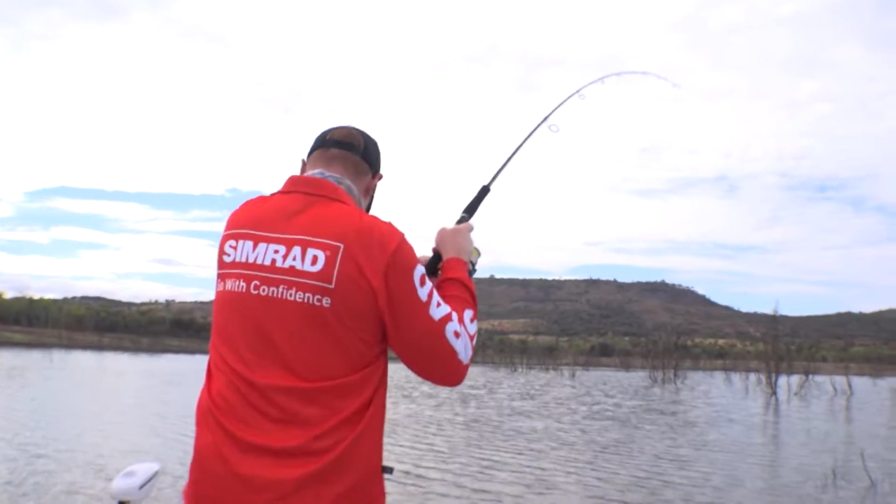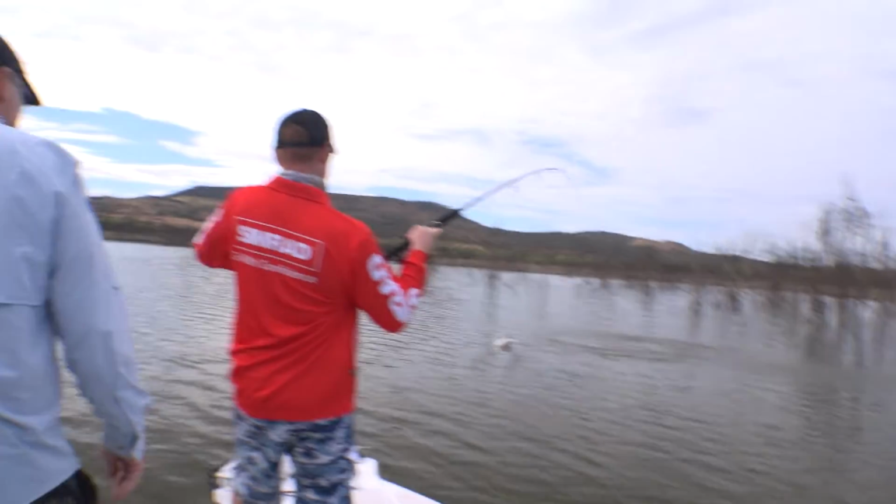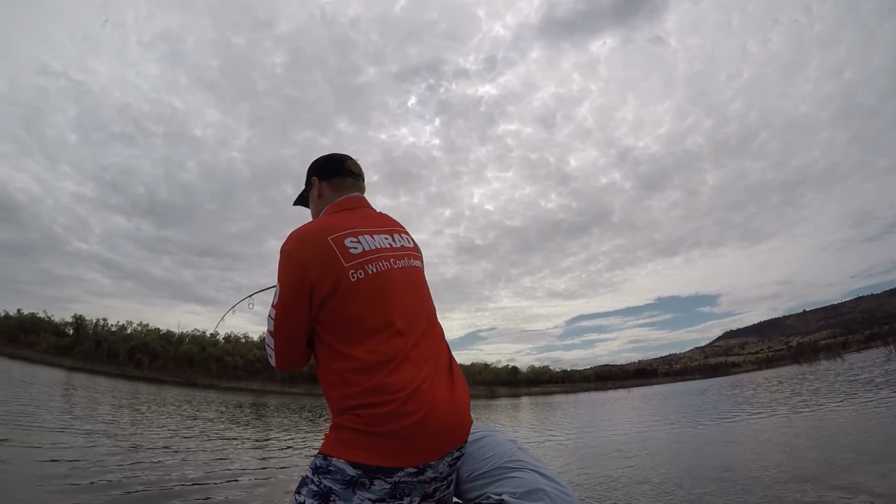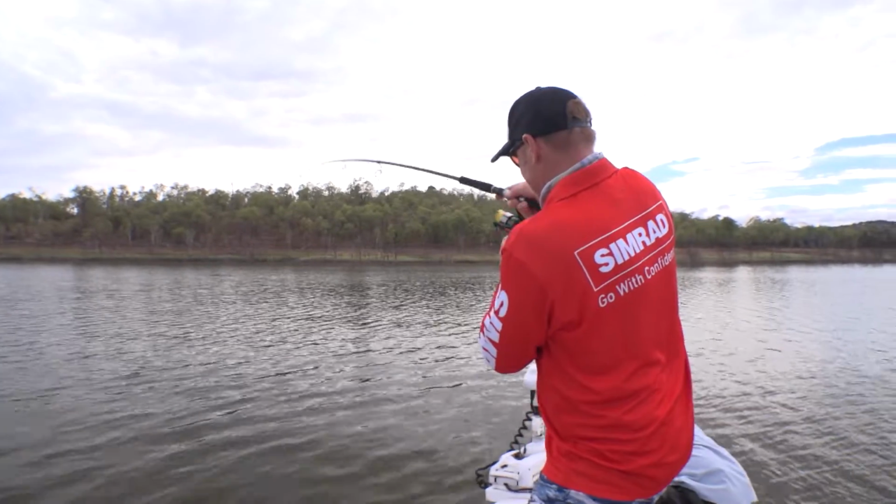Oh, he's coming straight at me. Oh, he's on that tree, Jace. Yeah, let's go past him. I've backed off. He just snapped the branch off. Here he goes. Jeez, he started off like a little fish, but he's not that little, is he?